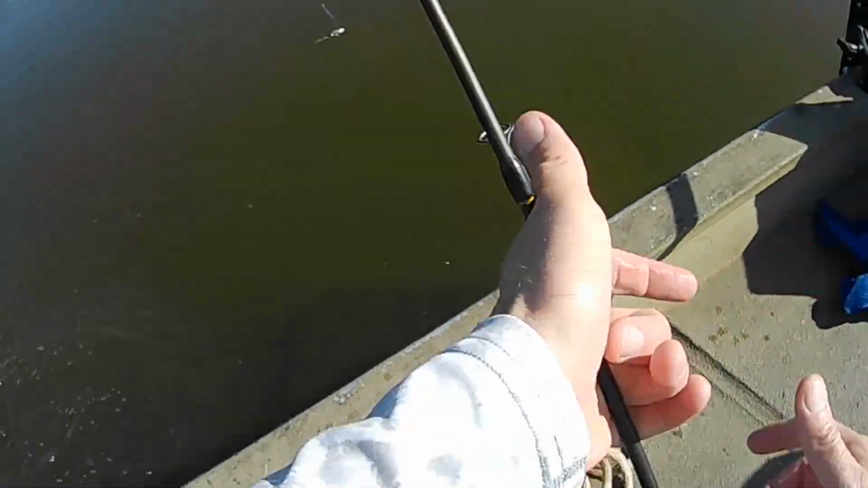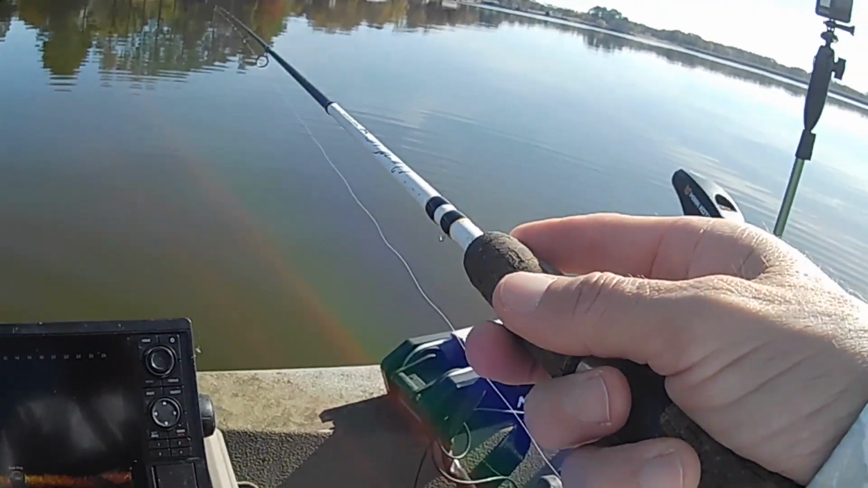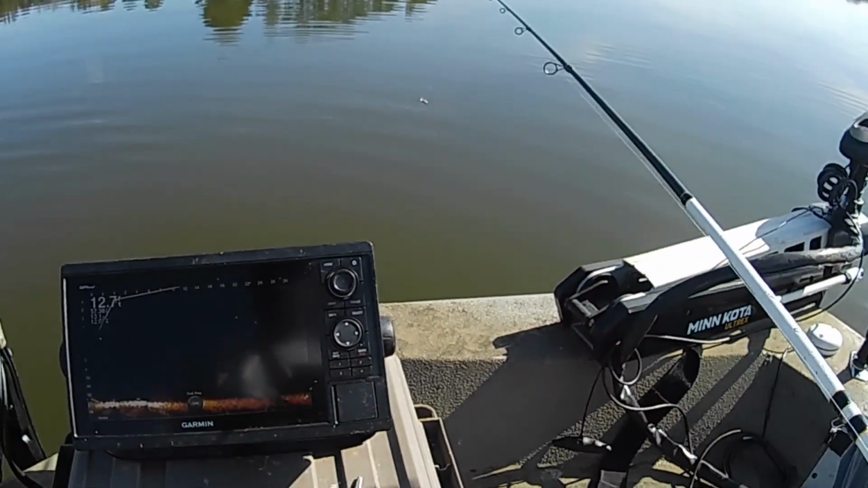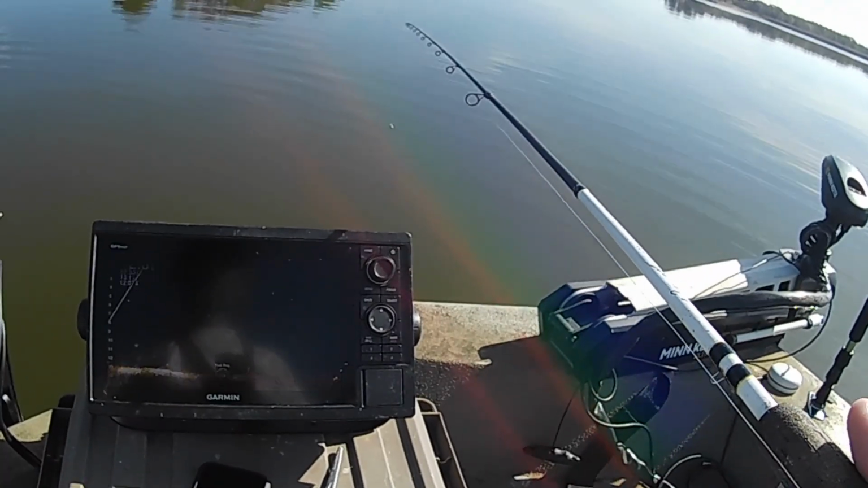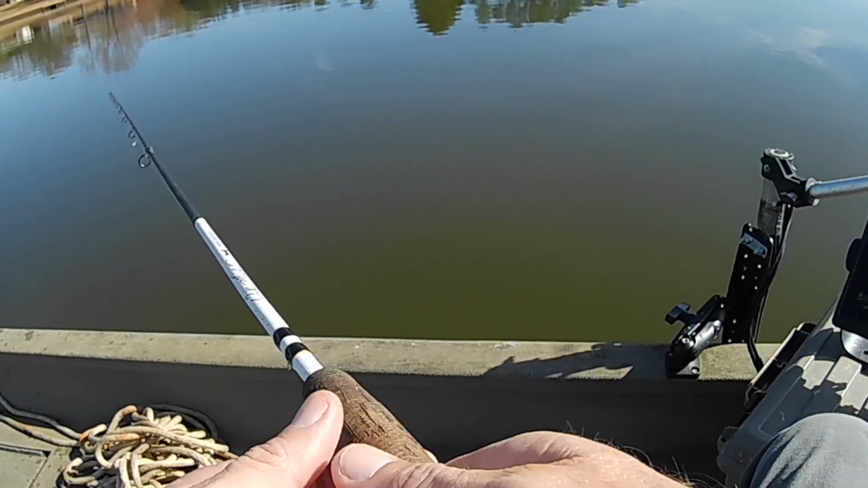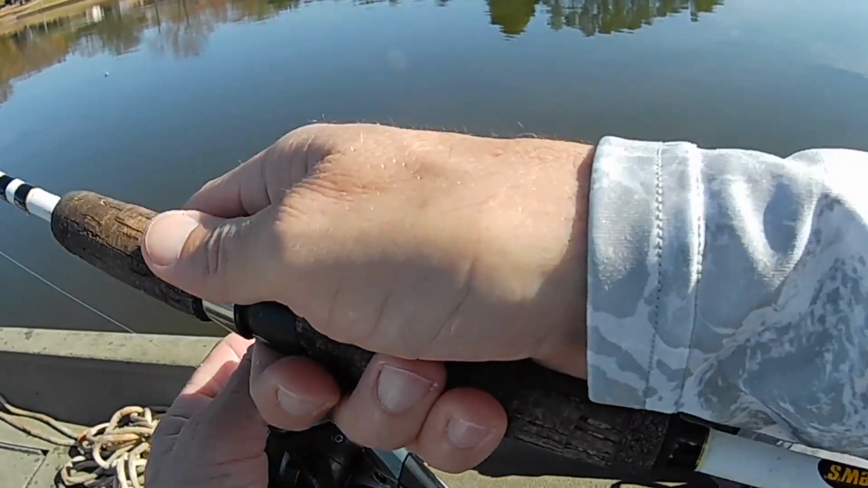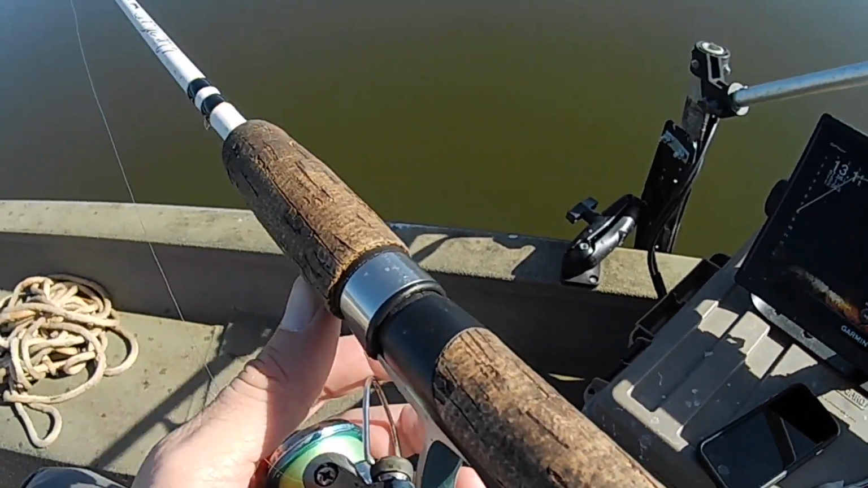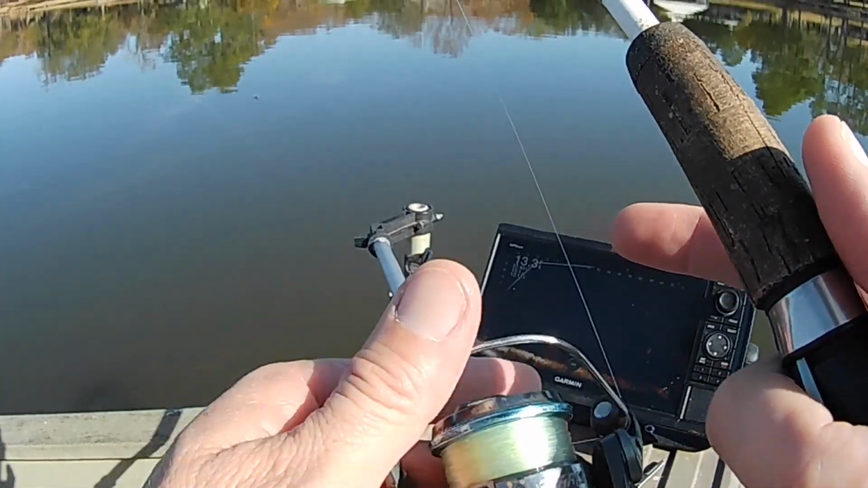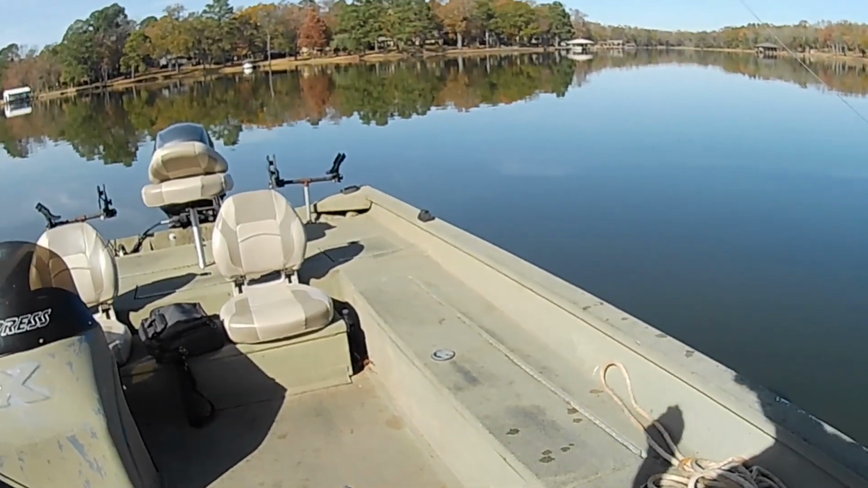Man, I tell you what, that didn't take long at all. We'll just keep casting around, see if we can't locate a pretty good school of them somewhere. 2 fish in 3 or 4 minutes here. Back-to-back cast. One thing about them, if you don't get right on them sometimes, you're not going to catch them. They just won't go very far to get it. Especially if these water temperatures start getting cooler. I think I'm going to try a different color just because this water is so dingy.